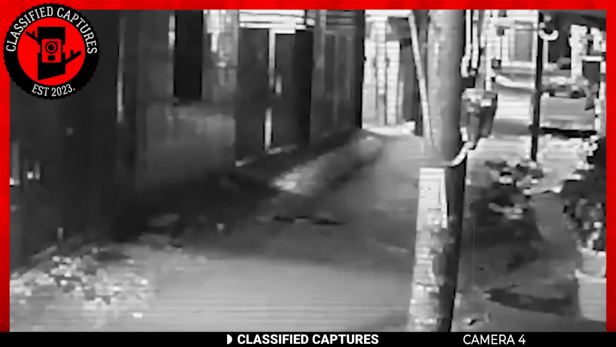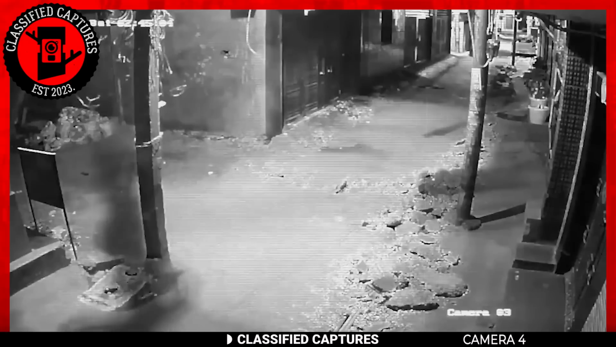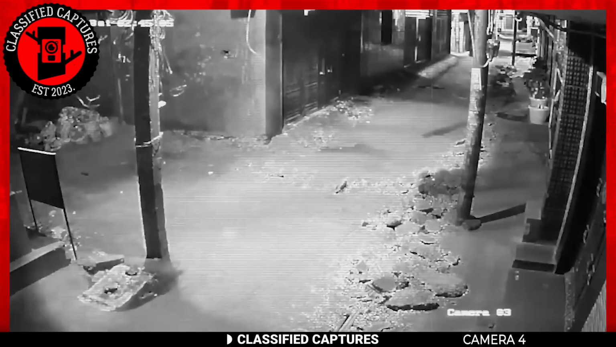In the ensuing moments, a peculiar black haze taking the shape of a human figure can be seen moving. What's more, the entity casts a shadow upon one of the nearby houses. This detail raises a perplexing question. If this is indeed a ghostly apparition, it contradicts the notion that ghosts lack shadows. So what could this possibly be?